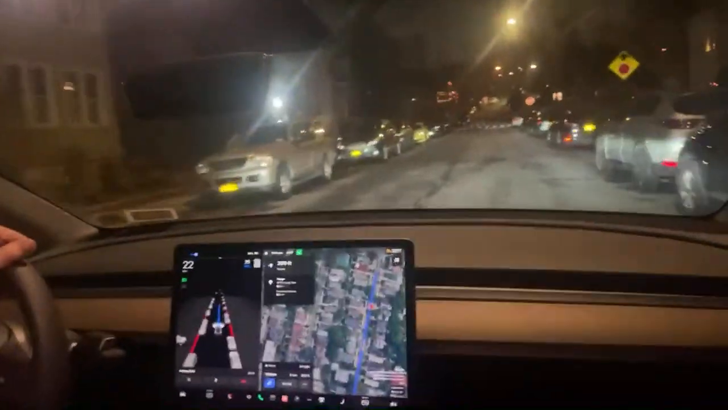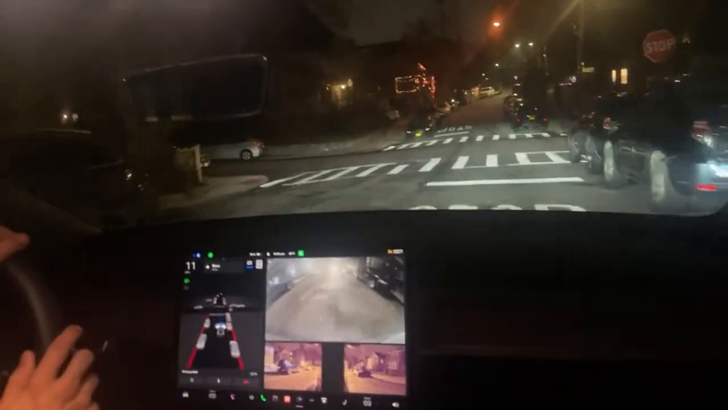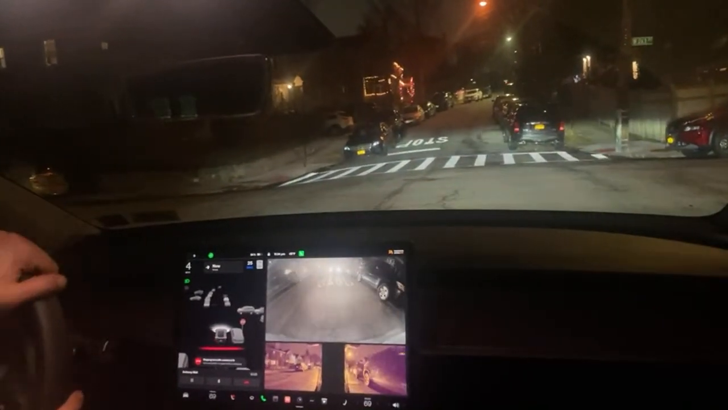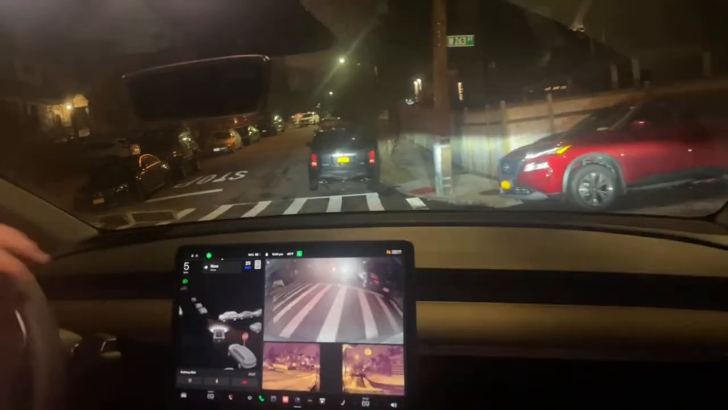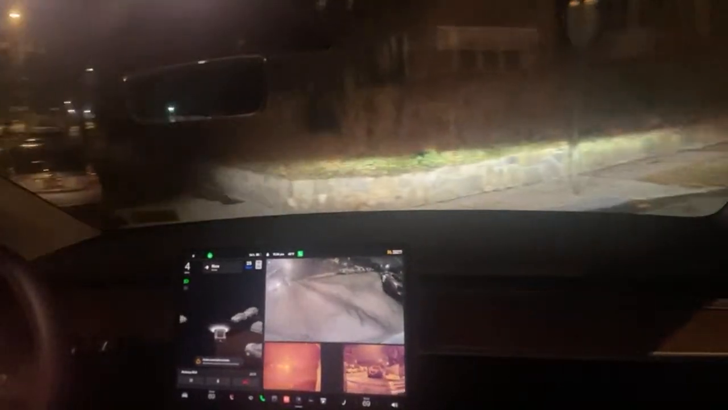All right, we're just about at our destination. I'm going to end the trip and turn off the full self-driving by turning the wheel. You'll see this. See right there? I just turned it a little bit. And I'm going to go around the block and go to where I park. But I'll pull over right here and turn this off.